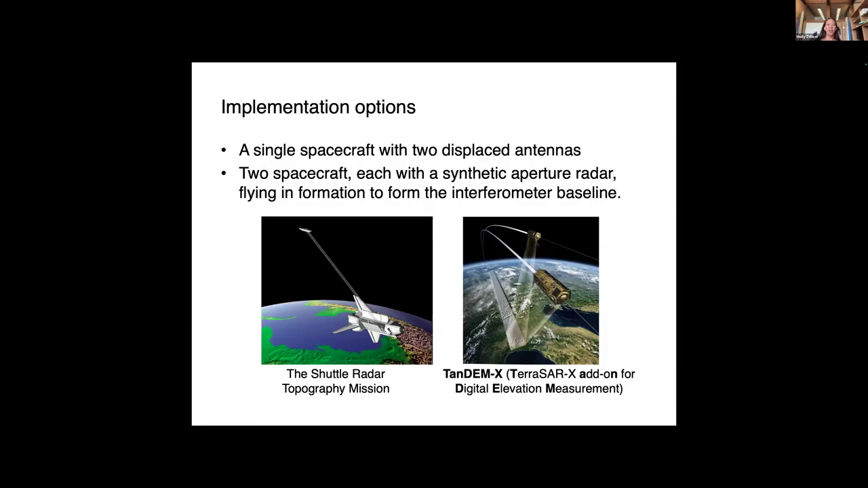So the data acquired from this mission were assembled to create a digital elevation model with about 30-meter resolution and 10-meter accuracy. But nowadays, with more advanced positional and orbital controls, we can actually fly two satellites. So we have one satellite here, another following close behind here. And this is called the TanDEM-X, which was a TerraSAR-X add-on to measure digital elevation models.